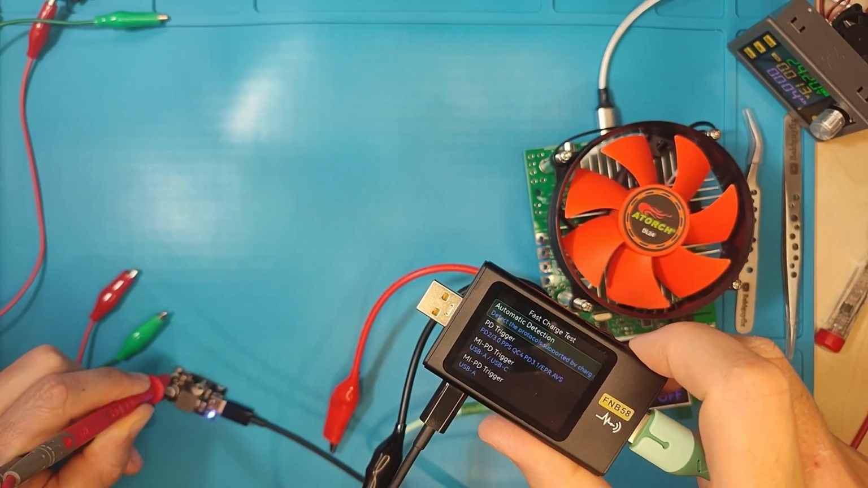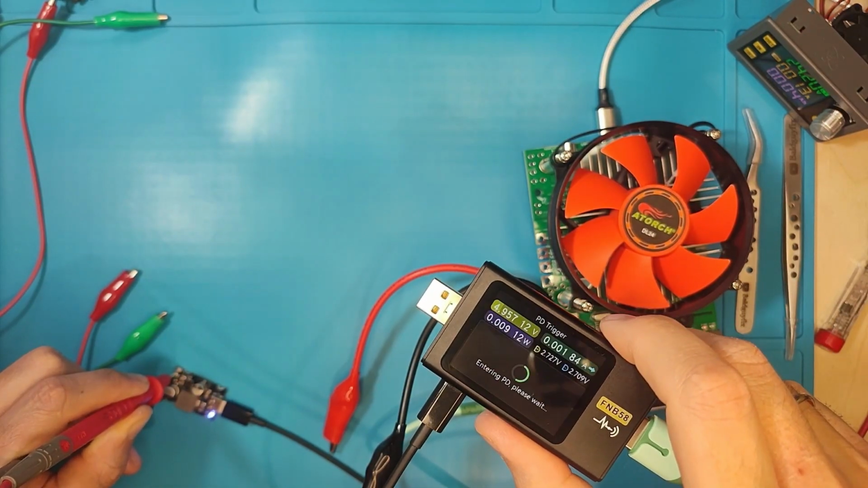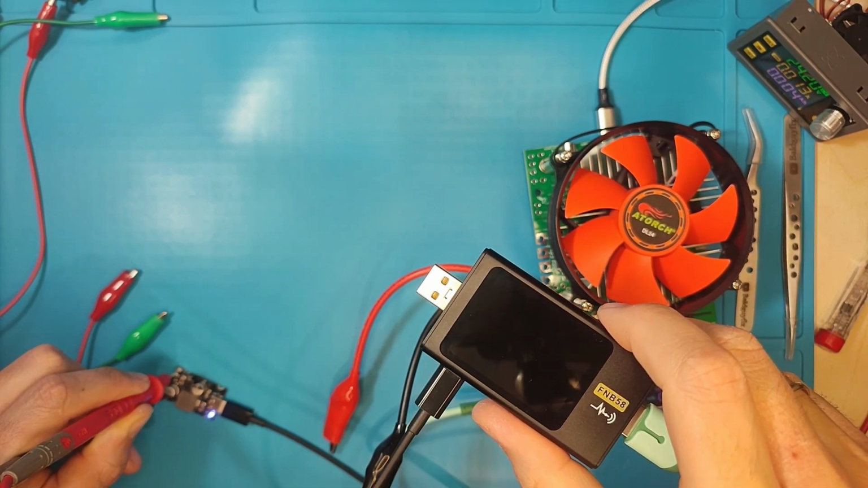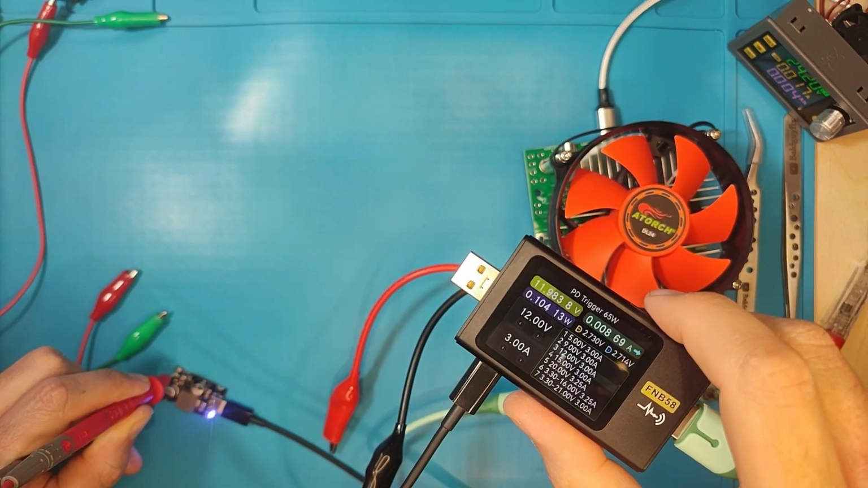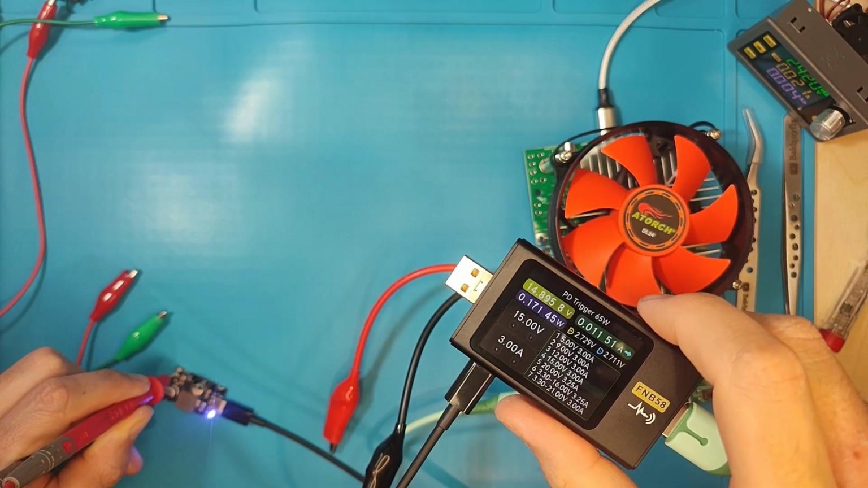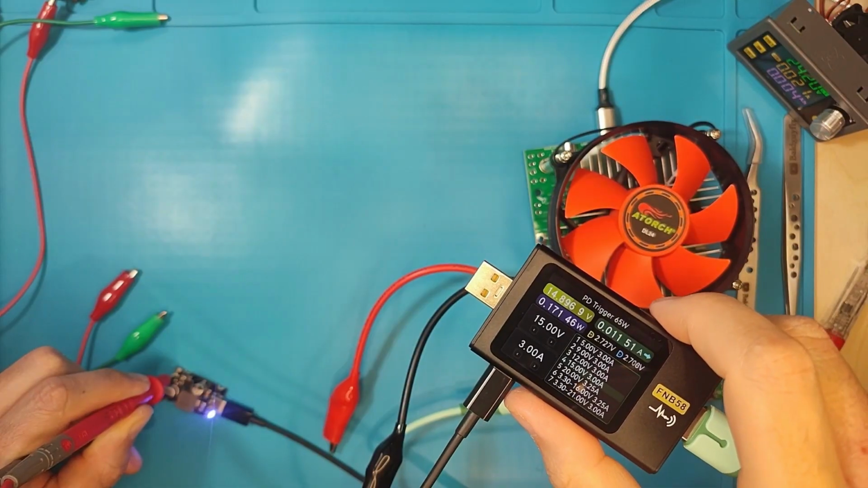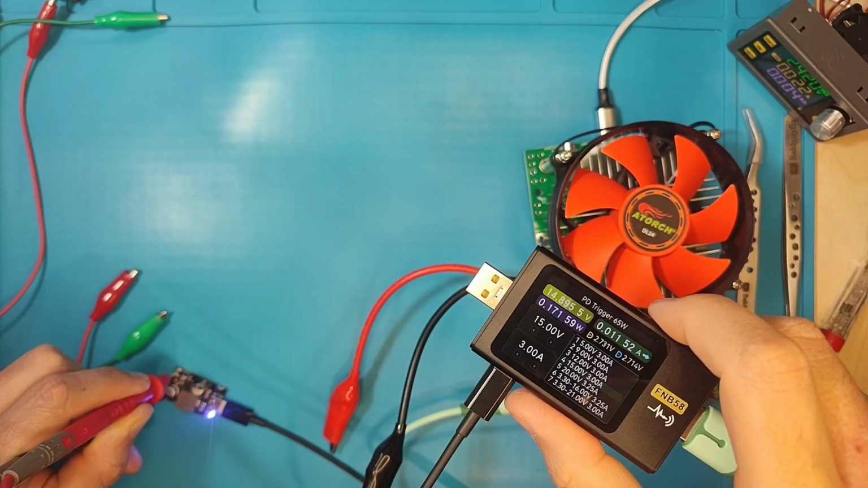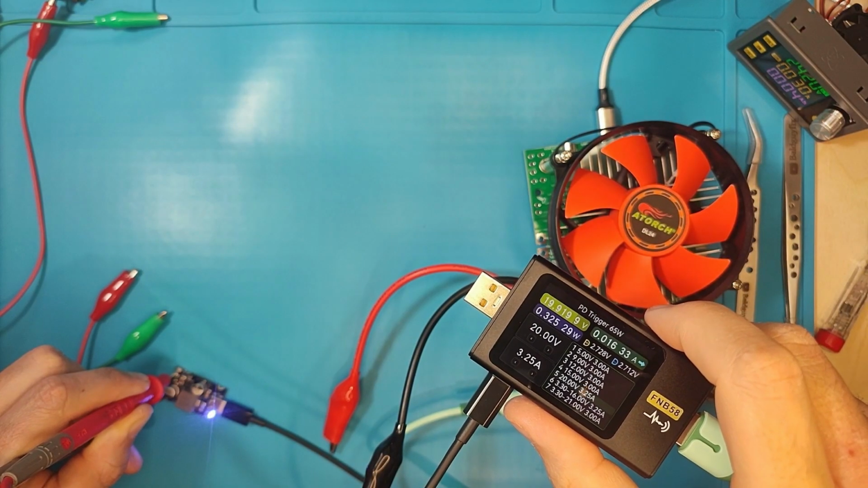Let's go and trigger some protocols. Let's see the PD that showed 65. Let's give it some time. You can see on top left, by changing the output, it changes also the voltage we see. So we are at 45 watts output now, and this is 60.